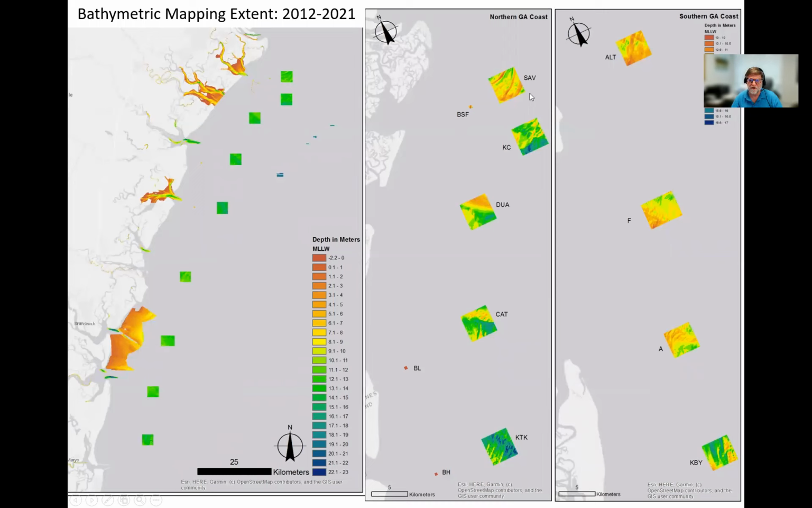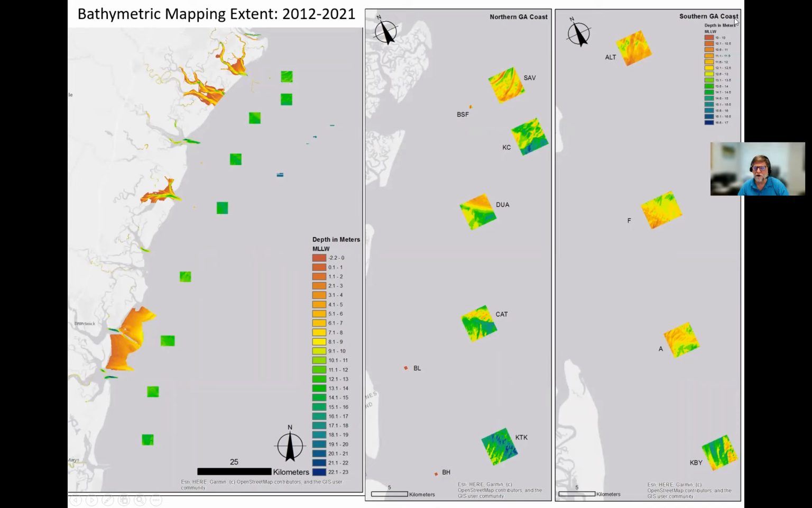You can see here the bathymetry of these reefs, where you have a bathymetry depth scale here, with hot colors being shallow, cool colors being deep.